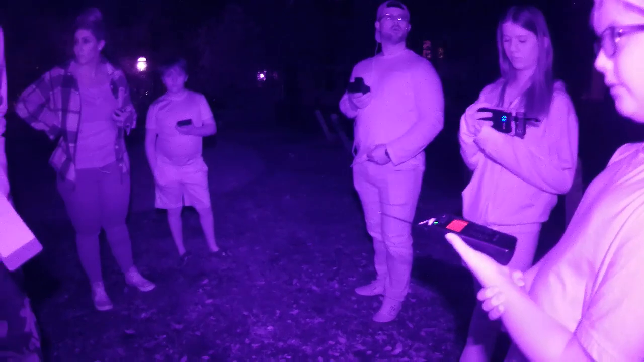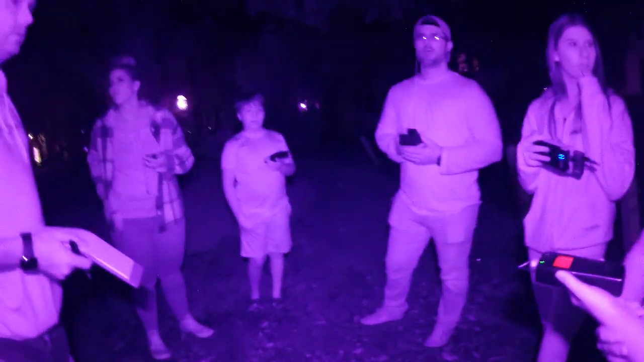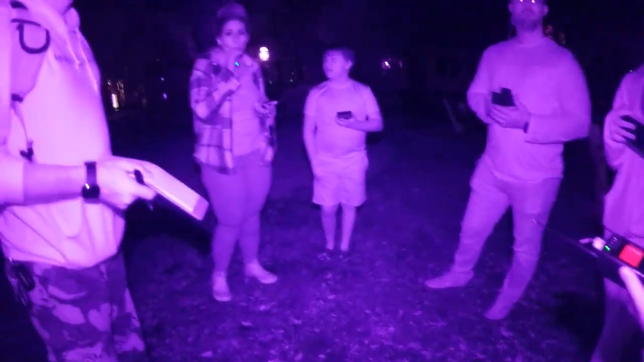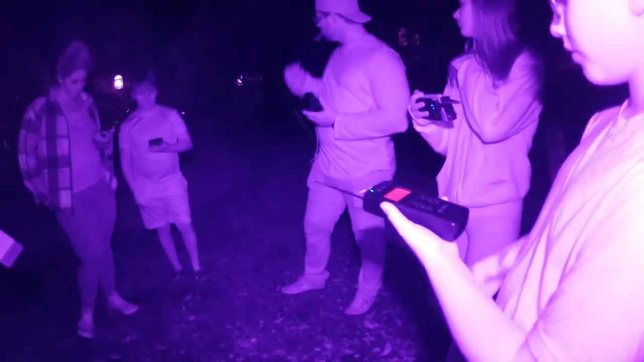Nope, that red light is still there even from this angle. It could be a camera. I'm not worried about that. I'm worried about the truck that keeps staring at us. Those people in the truck will not stop. Give us blue.